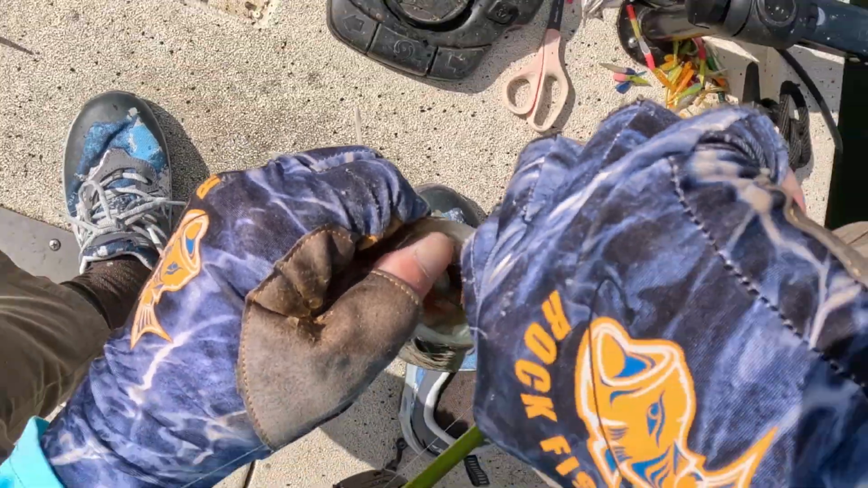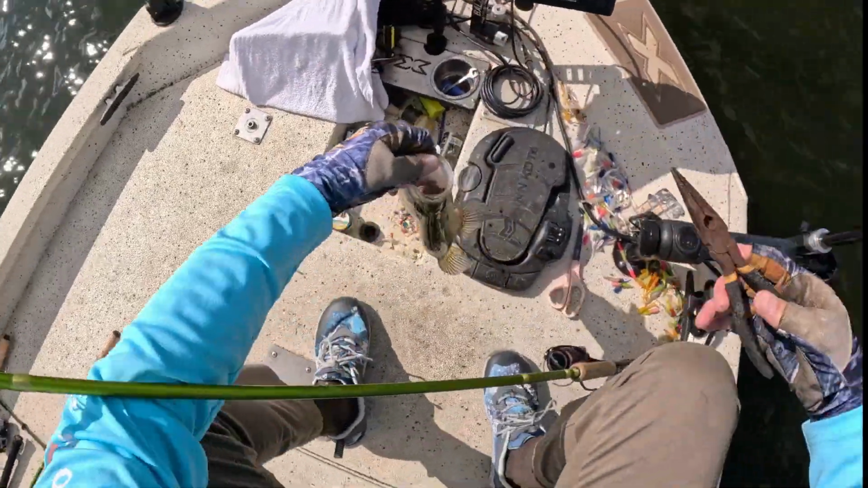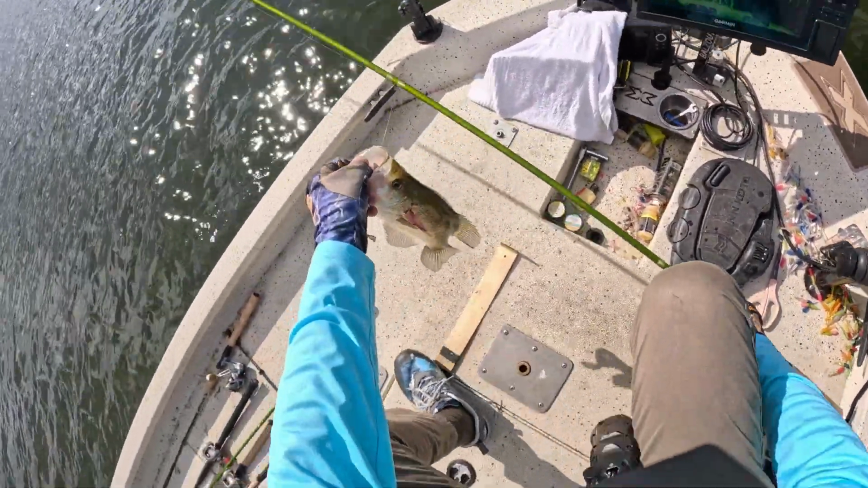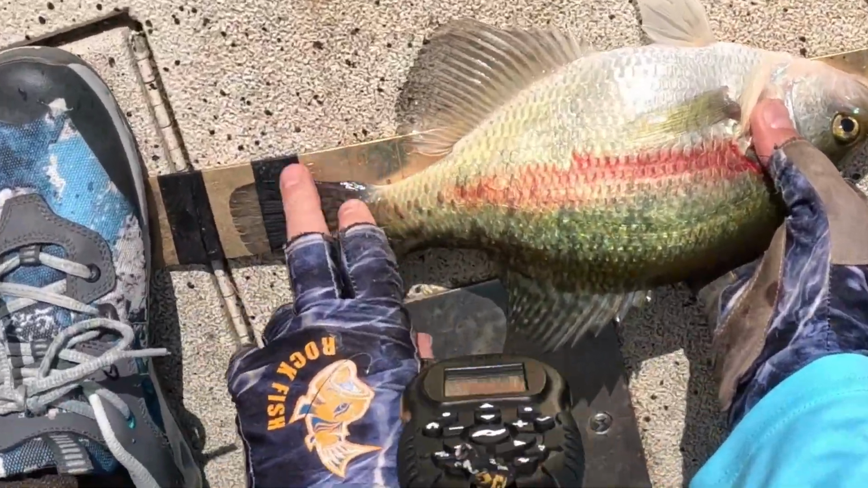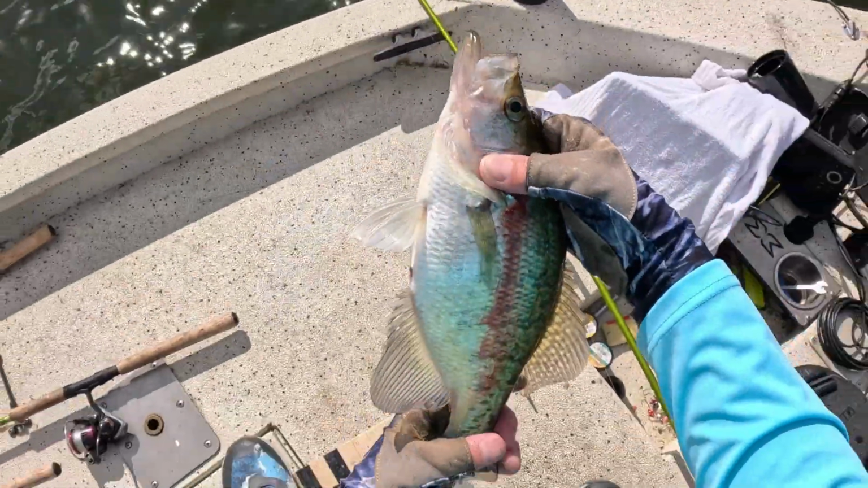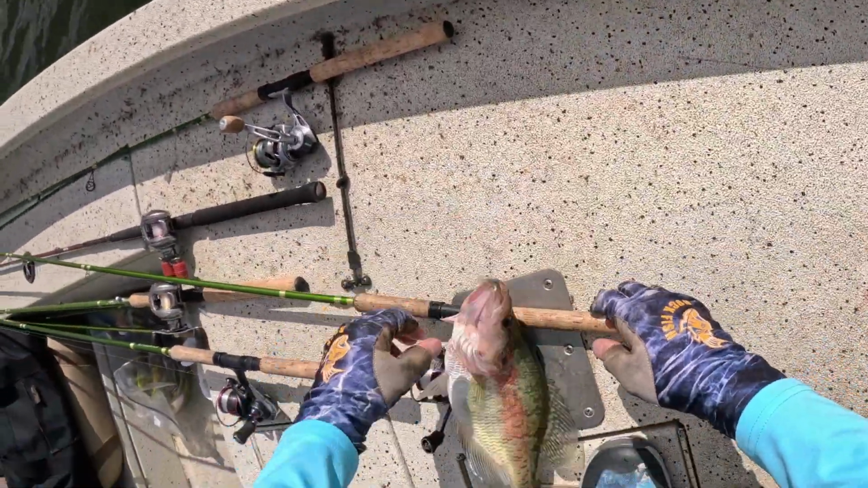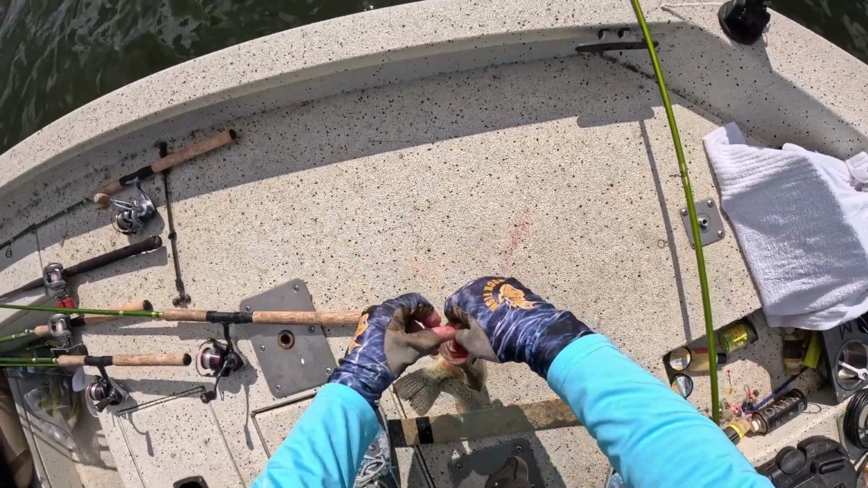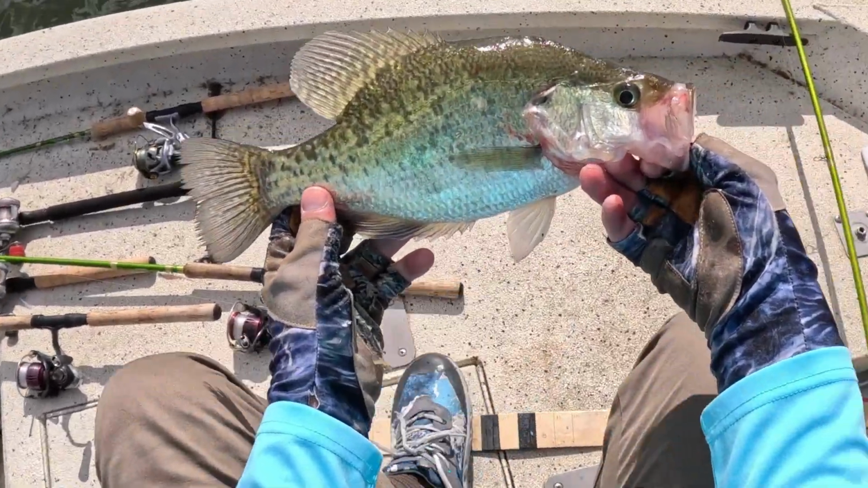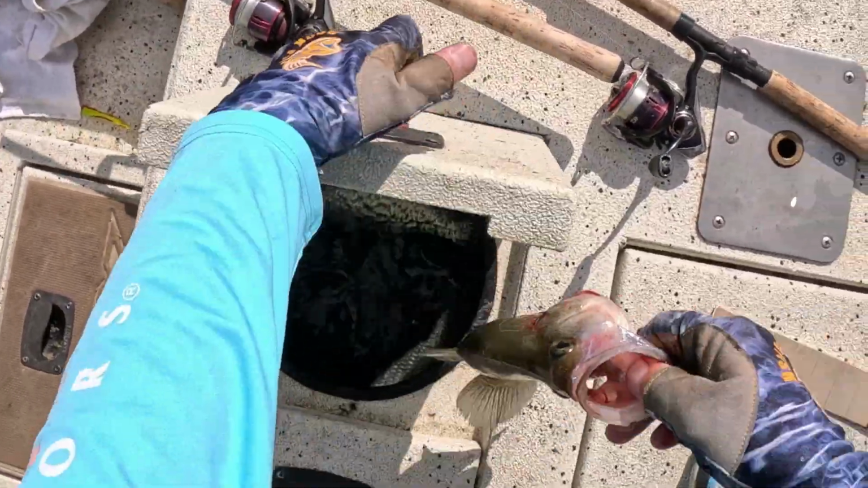Need surgery. Oh, he's bleeding. Sorry, dude. 12, 13 and a half inch white crappie. Let's look at him this side. Nice white crappie.